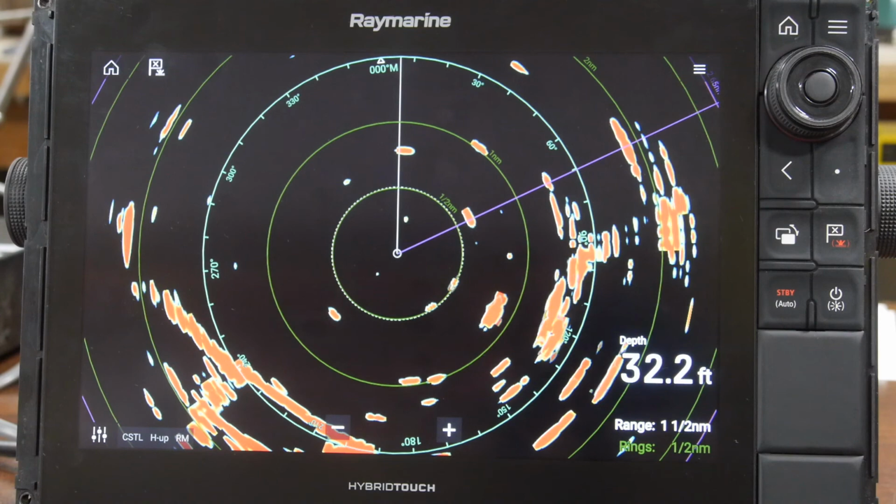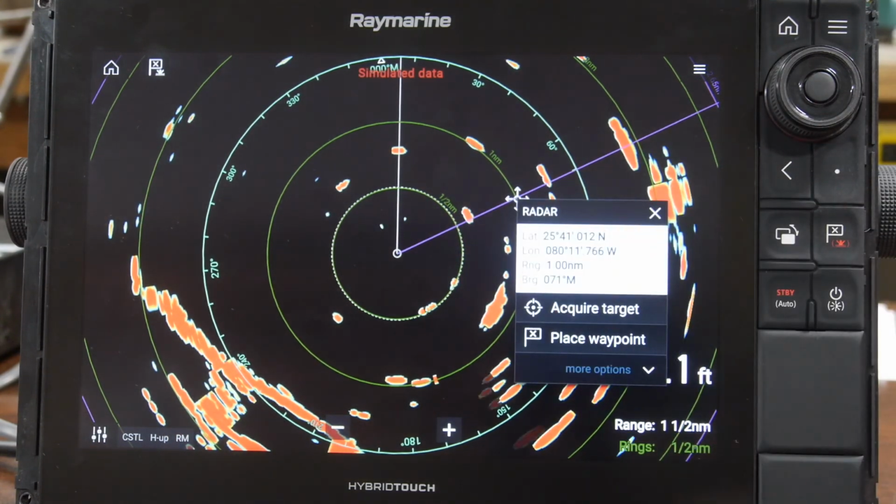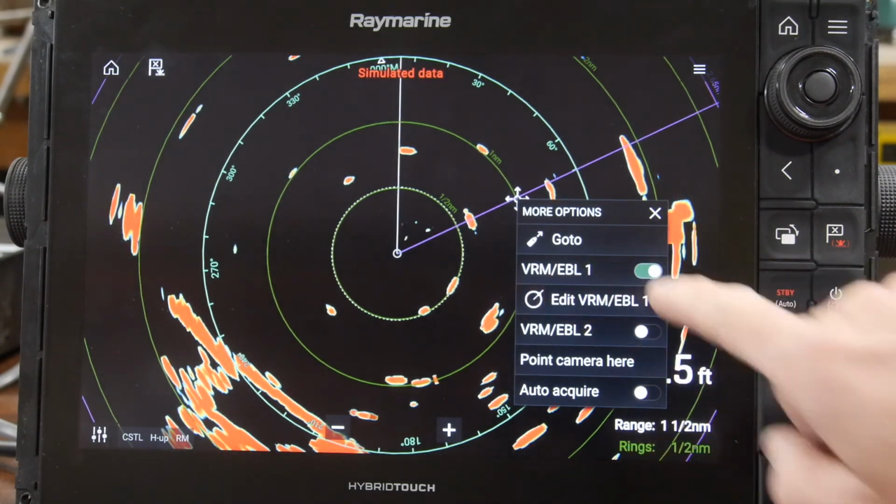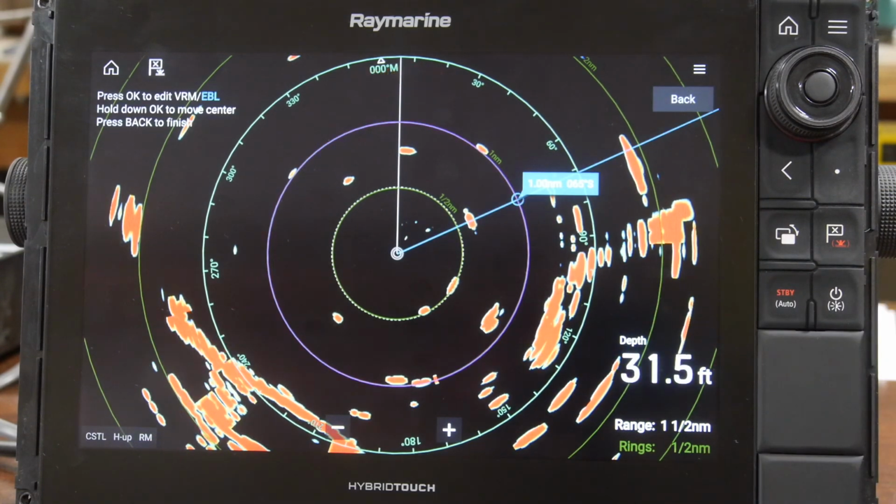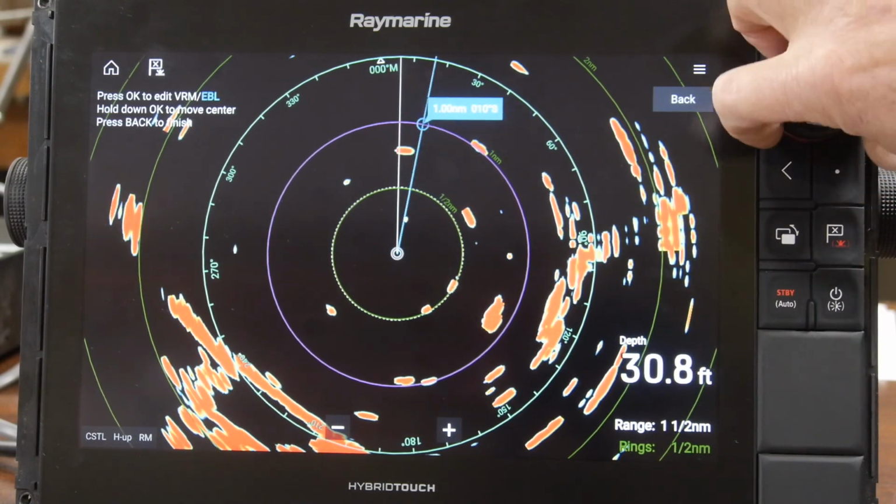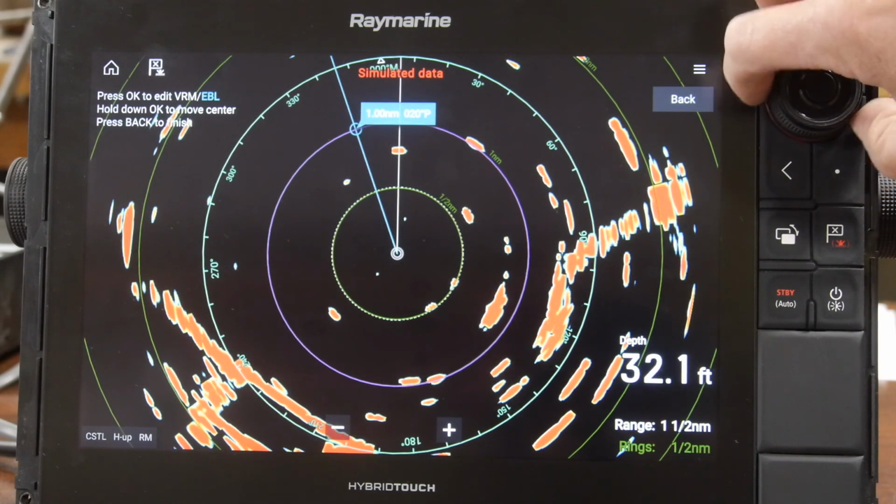In order to do so, we will simply select anywhere on the screen and choose more options until you see the VRM and EBL1 option. So we will turn it on, and that will now give us the option to use the electronic bearing line, as we always use it to find a safe route of passage.